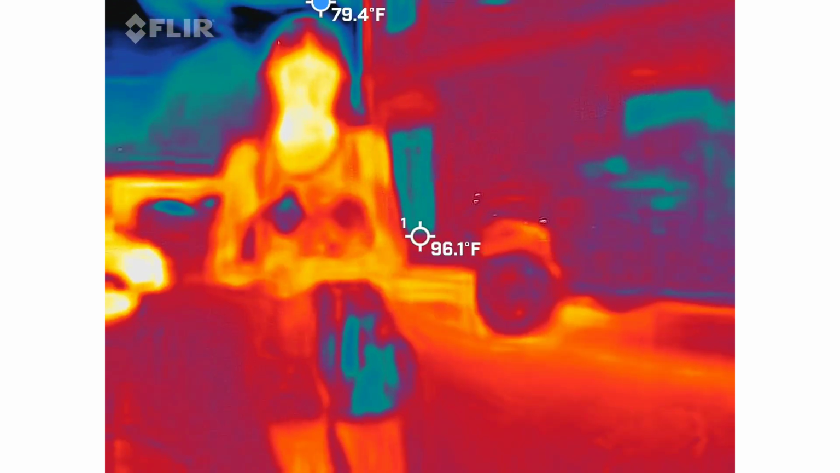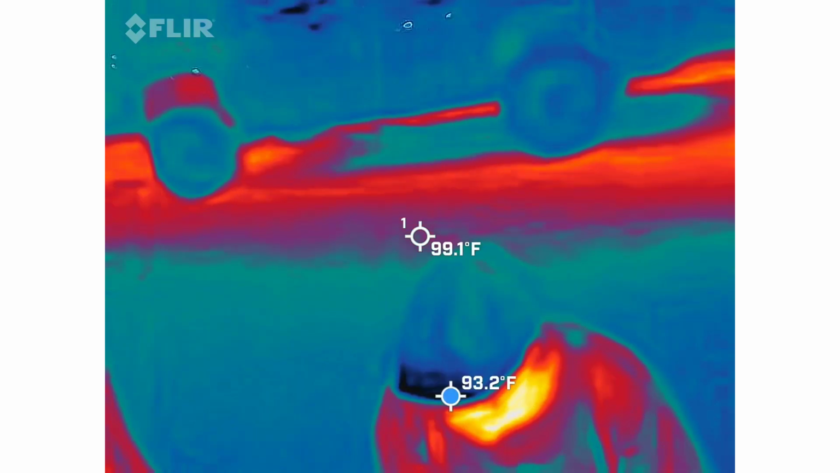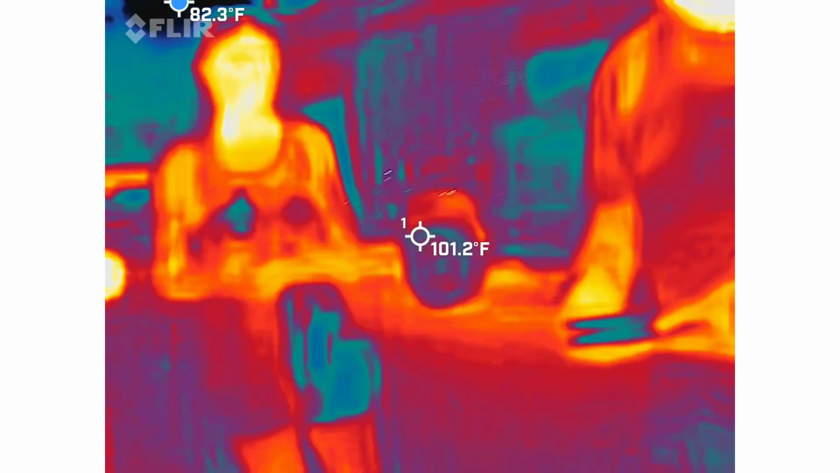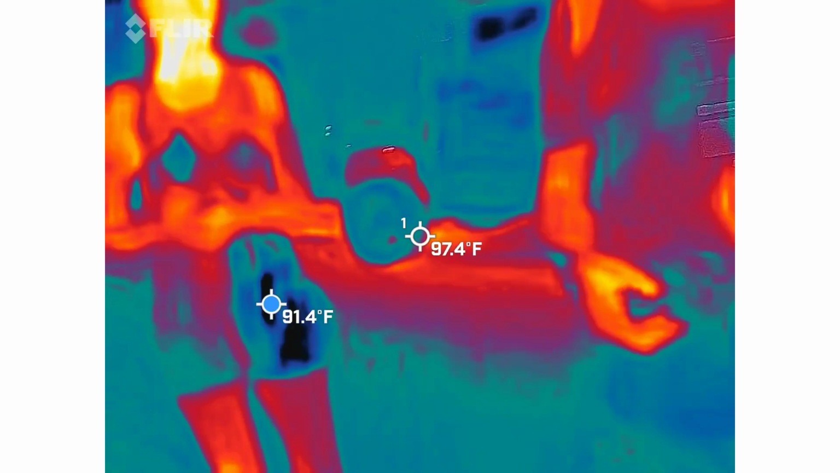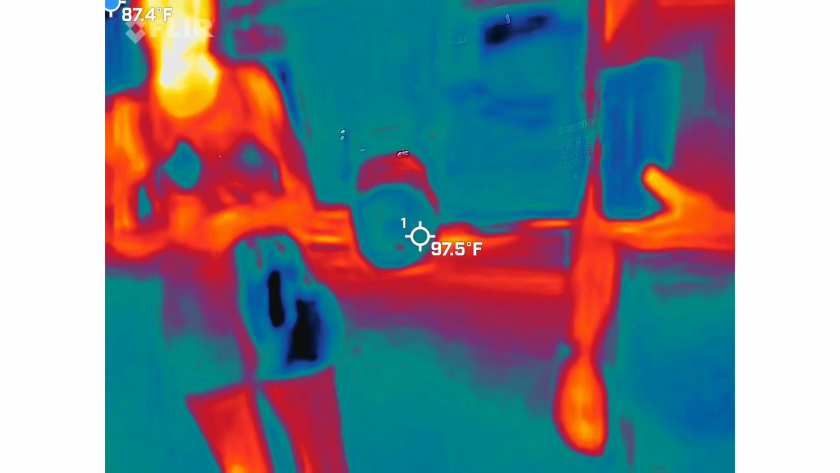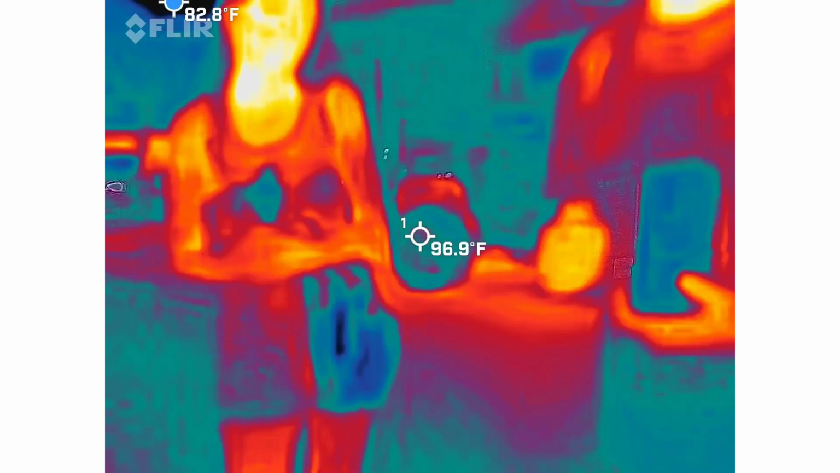Let's see. Where do I want to go to next? The next spirit box. This one we don't have to listen to. This one's going to give us the words coming through the radio stations all on its own. There's over 36,000 terms inside this dictionary of this particular phone app. It's going to save all of those words to a list. That list is going to have a timestamp next to each and every word that's going to come up.